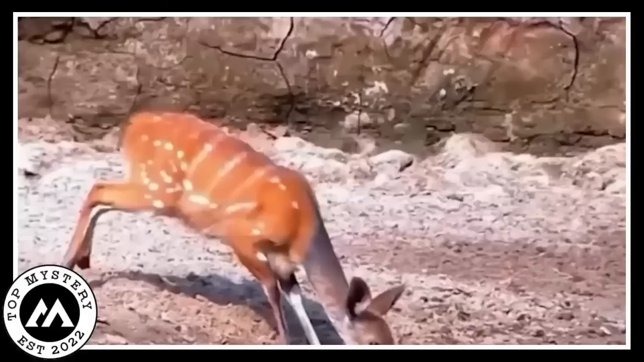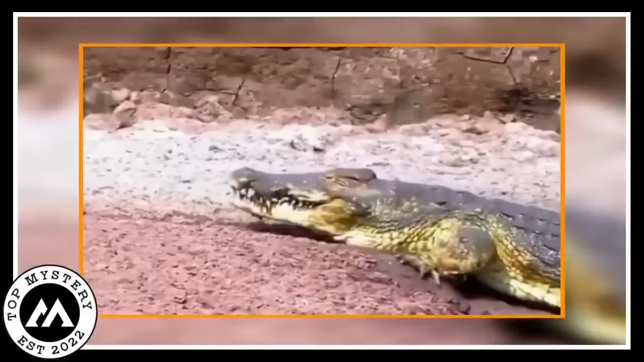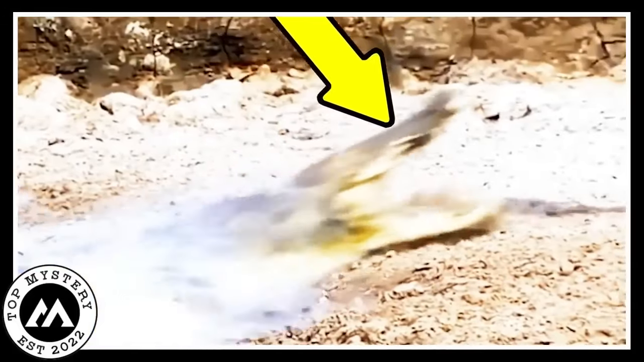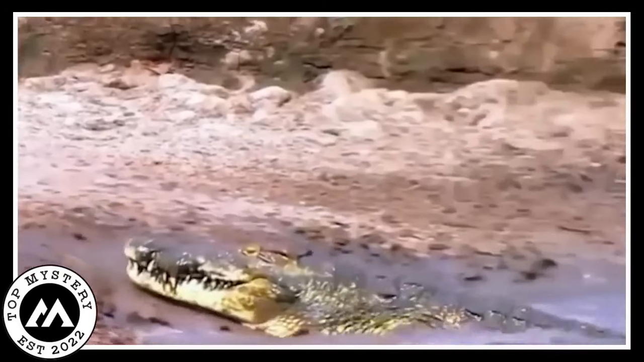The takeaway? Reflexes matter, even in the animal kingdom's survival game. This video captures the heartbeat-skipping moment when a quick backward leap turns a potential lunch date into a phew, that was close wildlife escape. Nature's full of unexpected twists, and this one's a jaw-dropper.